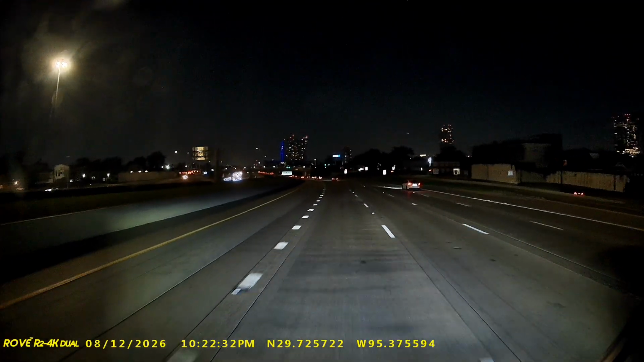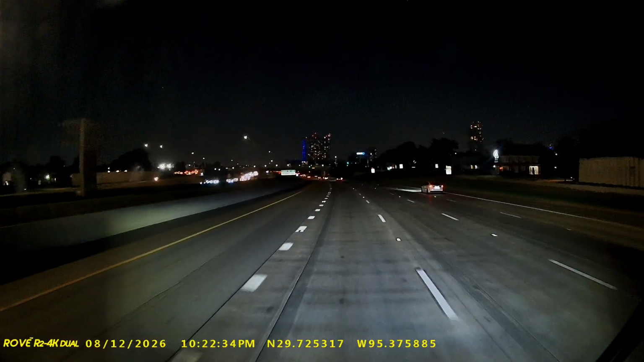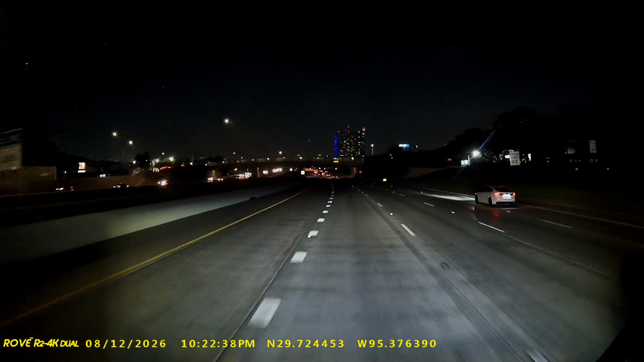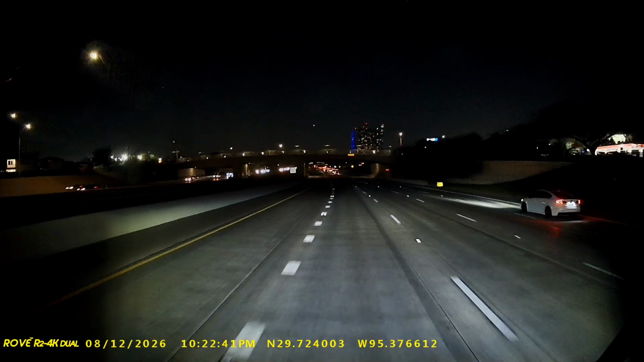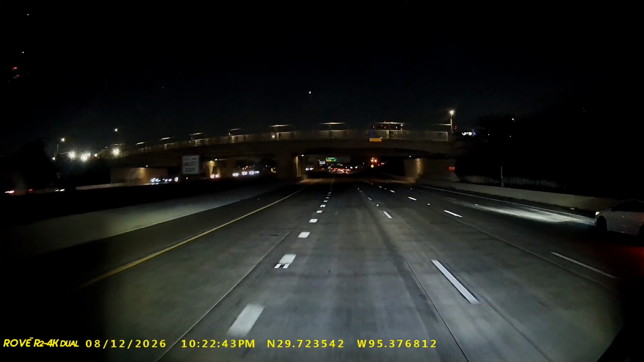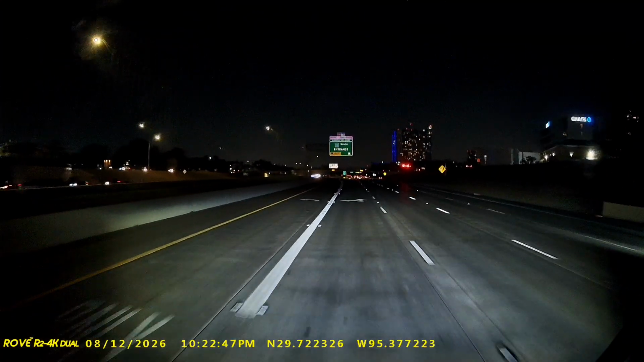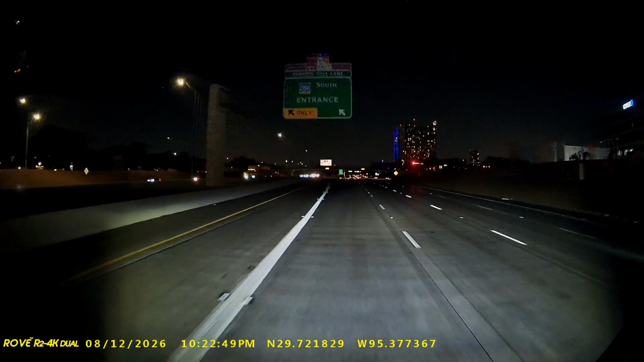40-foot slab on the I-45. Keeping it trill on the midnight drive. Towers in the distance, shining in the dark.